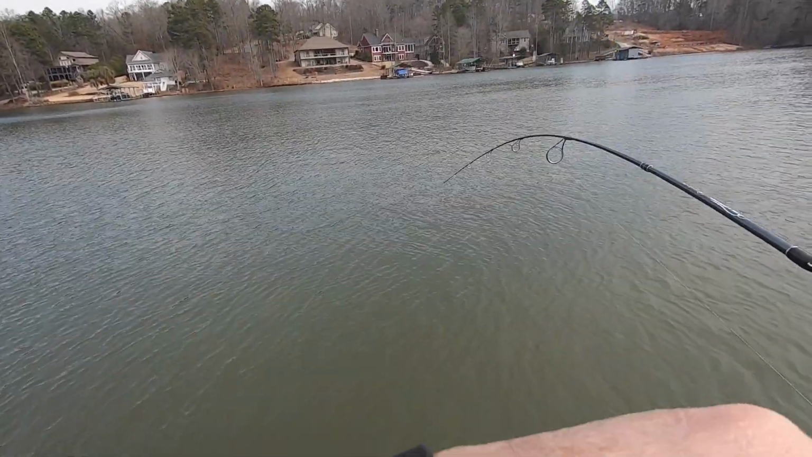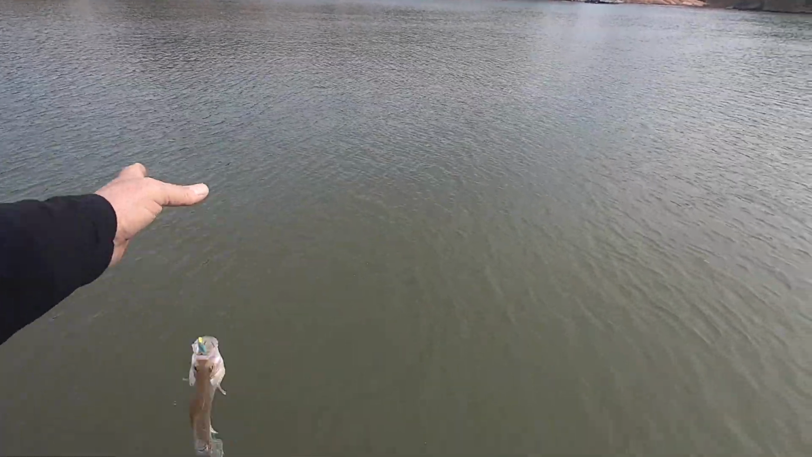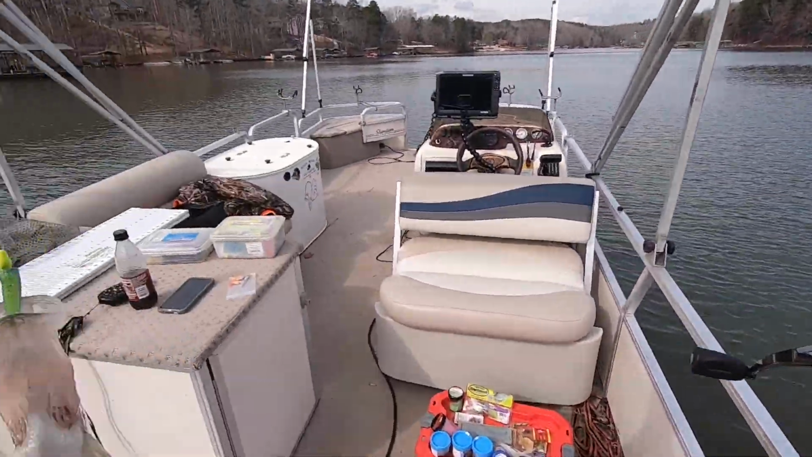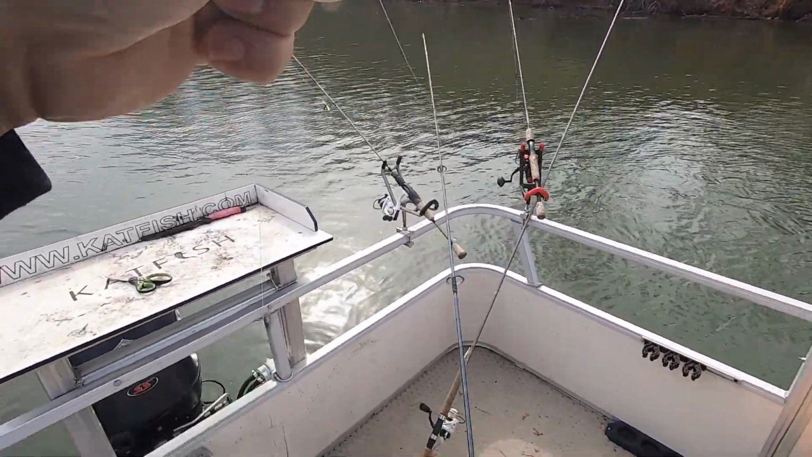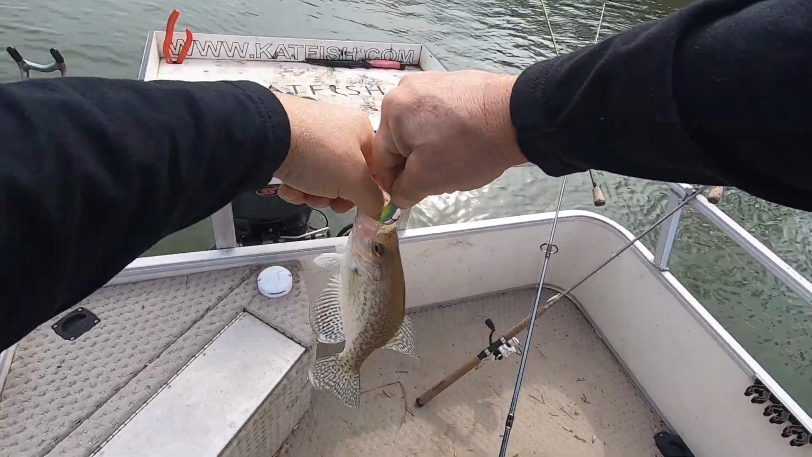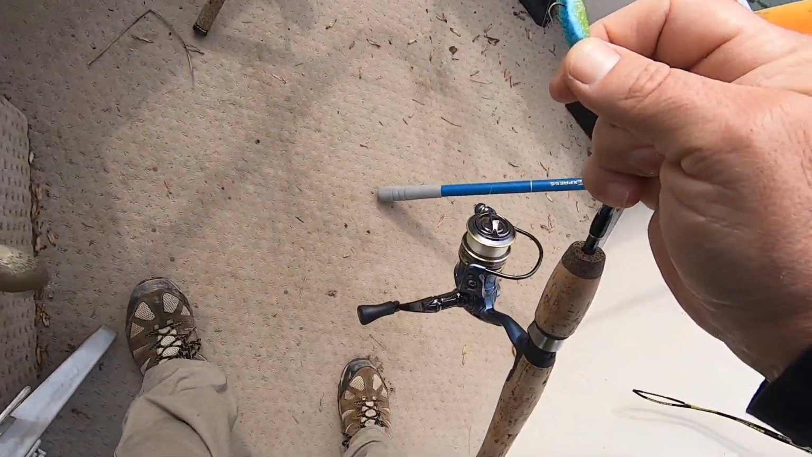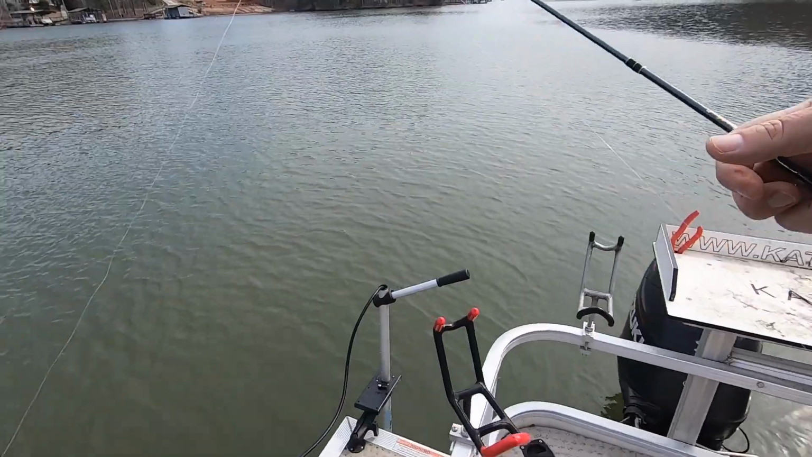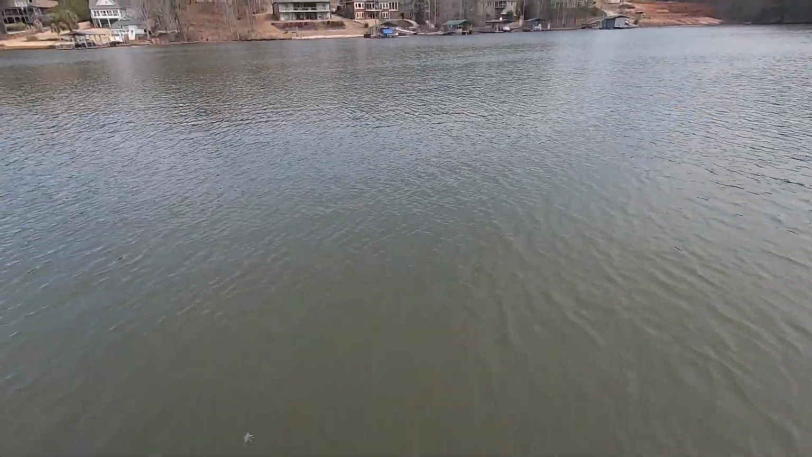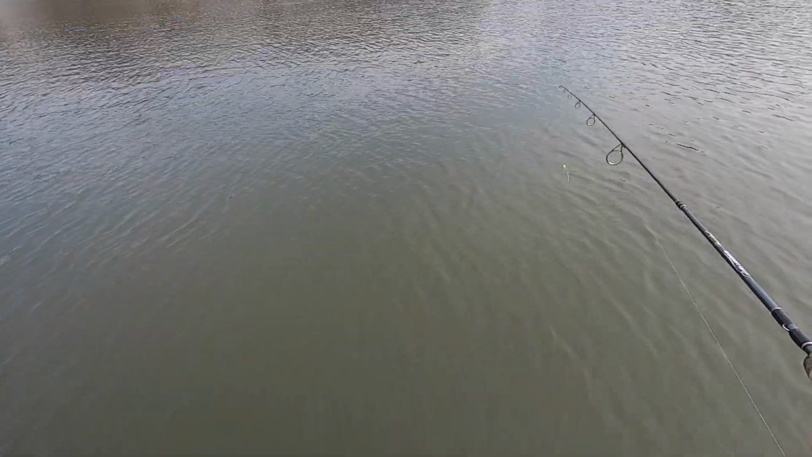Finally got another one that swam out of that brush pile. Lift you on up here, dog. That's a smaller one, but it'll keep. It took a long time coming. He barely nabbed it. Alright, maybe they'll turn on here. That wind's kind of shifted down a little bit.